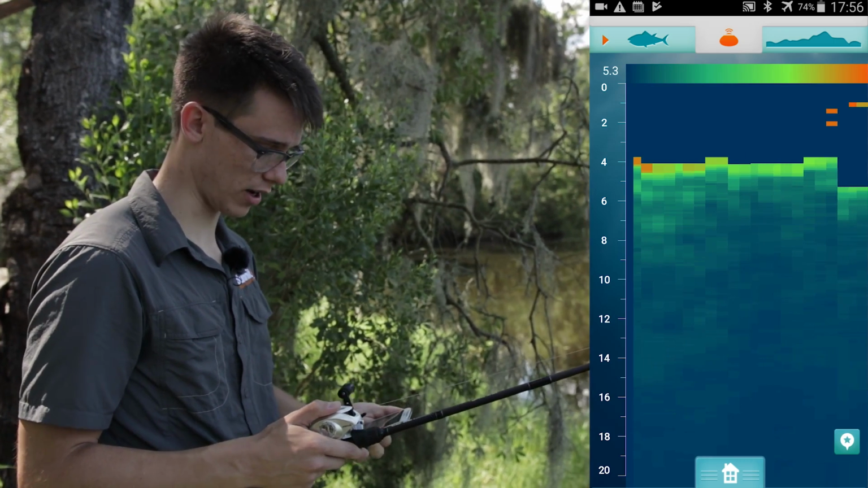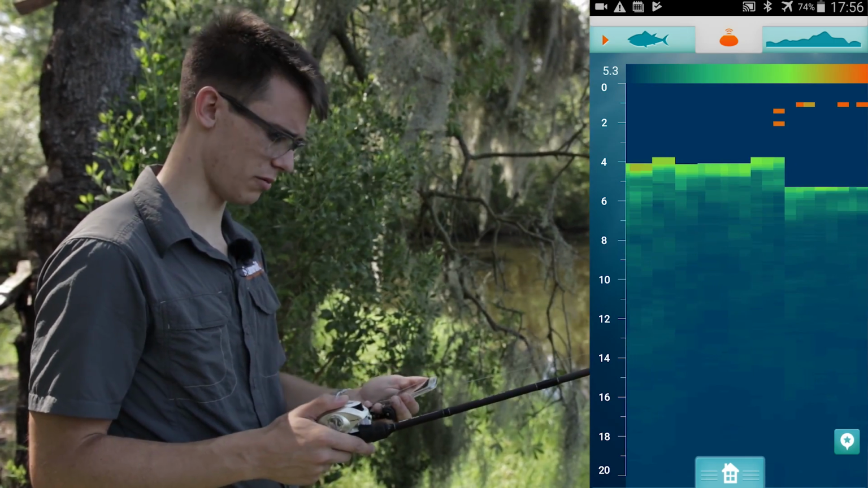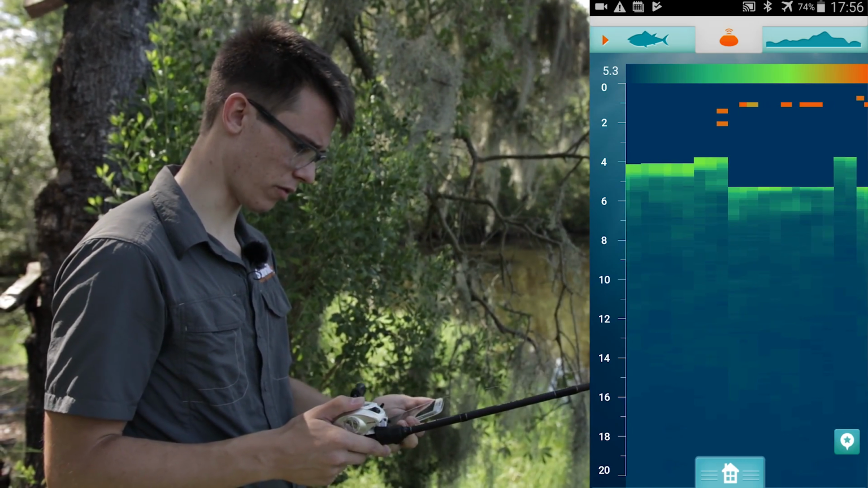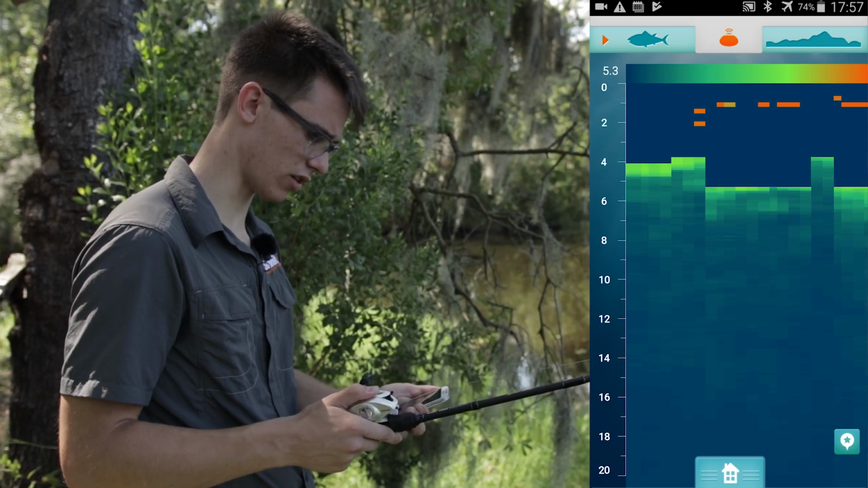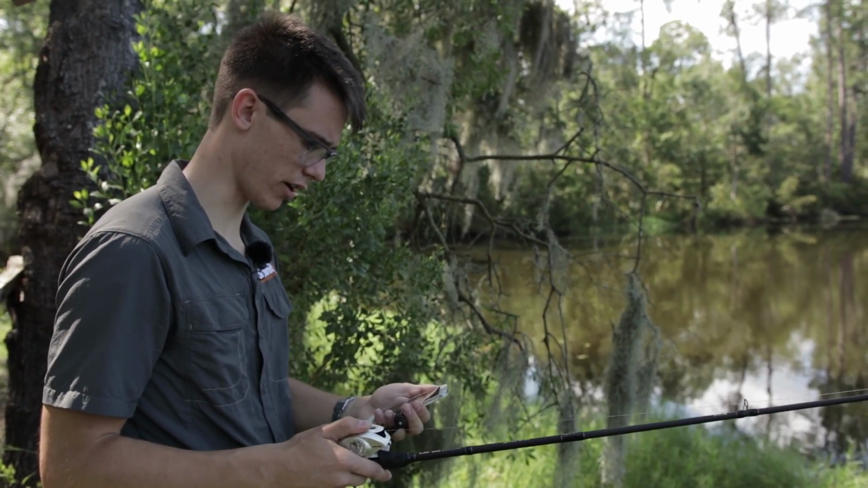I'm starting to see a little bit there, I guess, and there's a drop off there that I couldn't see before when I was scanning. So a little bit more fish, more colors. I don't know what the colors mean, but I'm assuming that's fish. And then the drop-off ends. So there's a hole there, I guess.